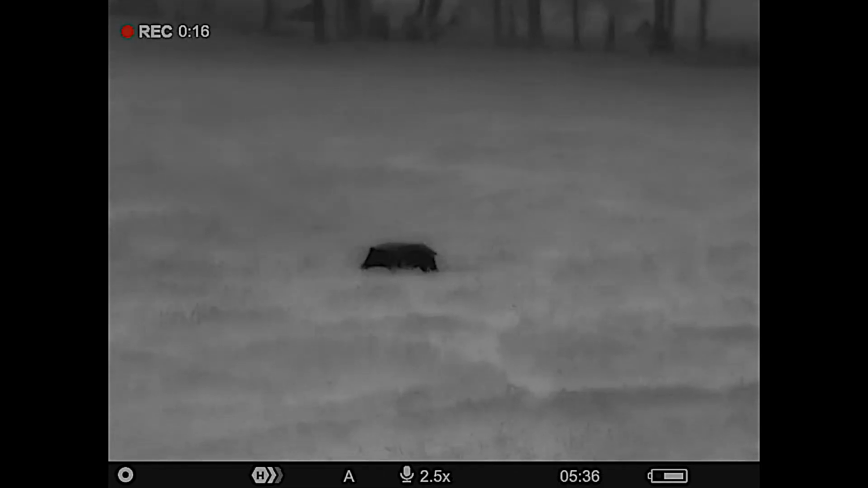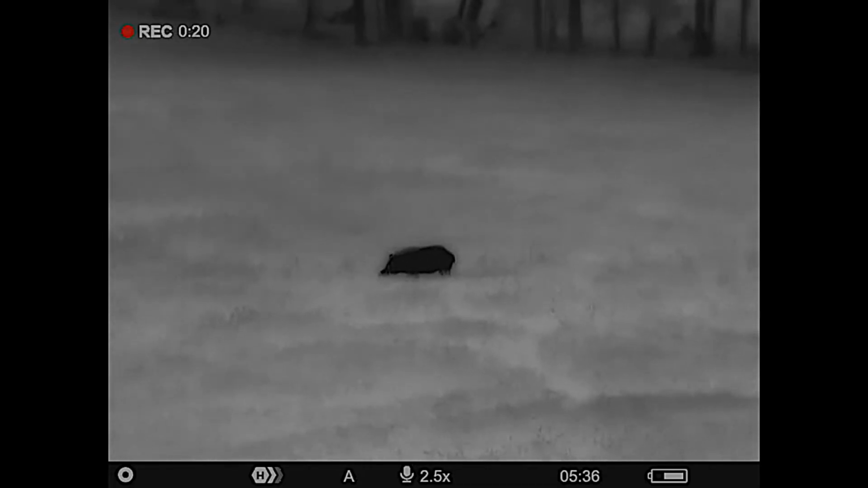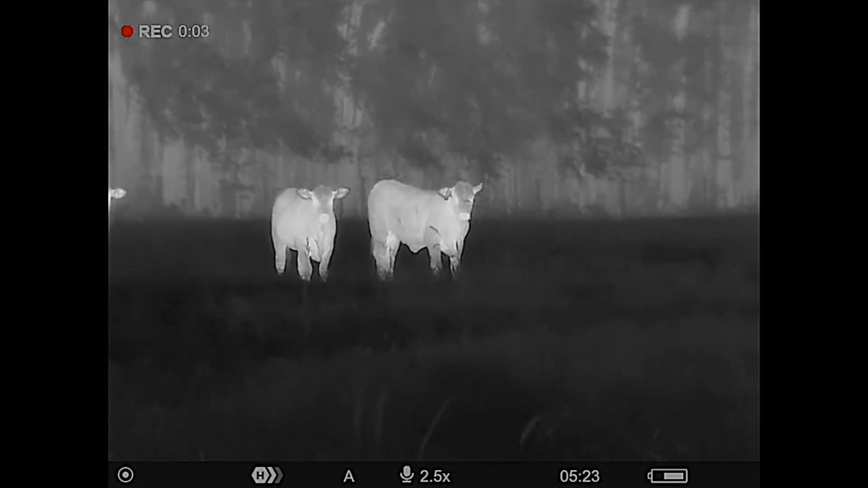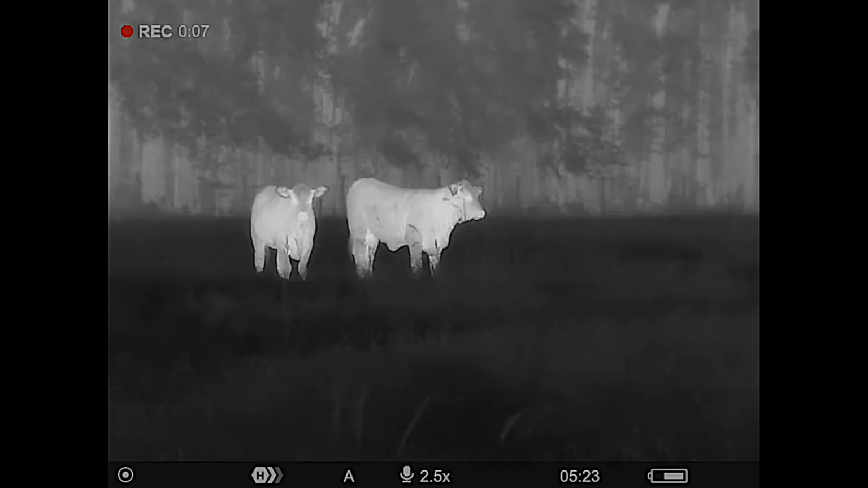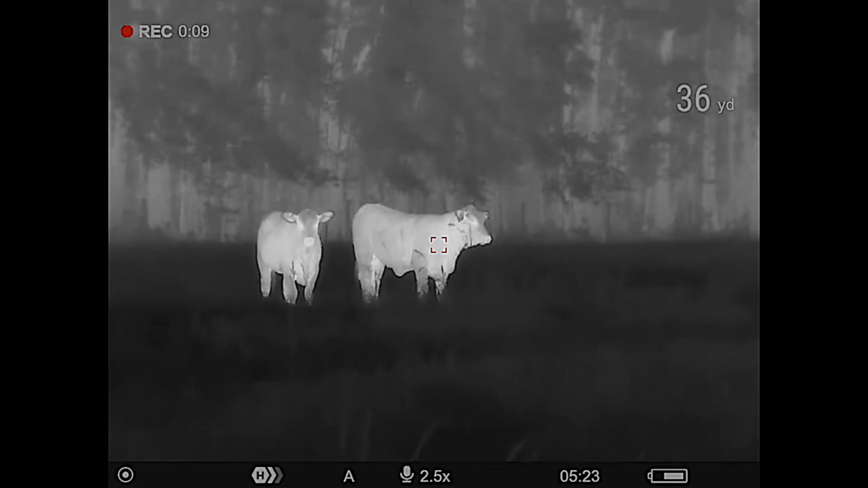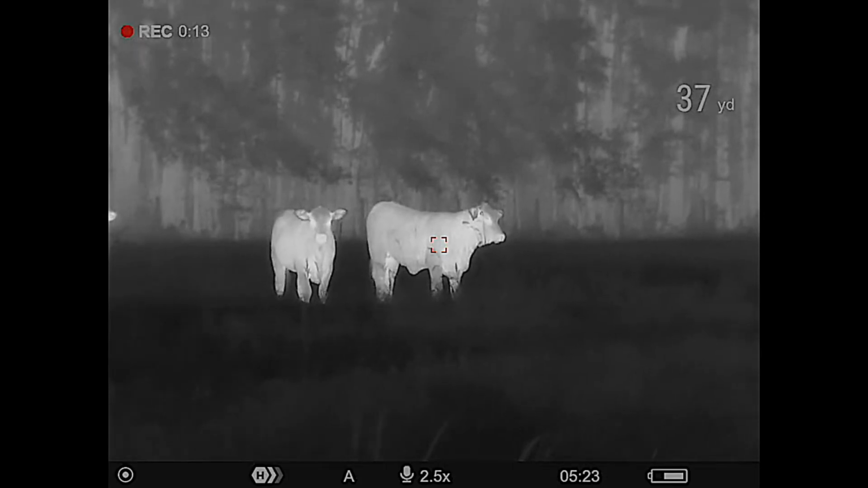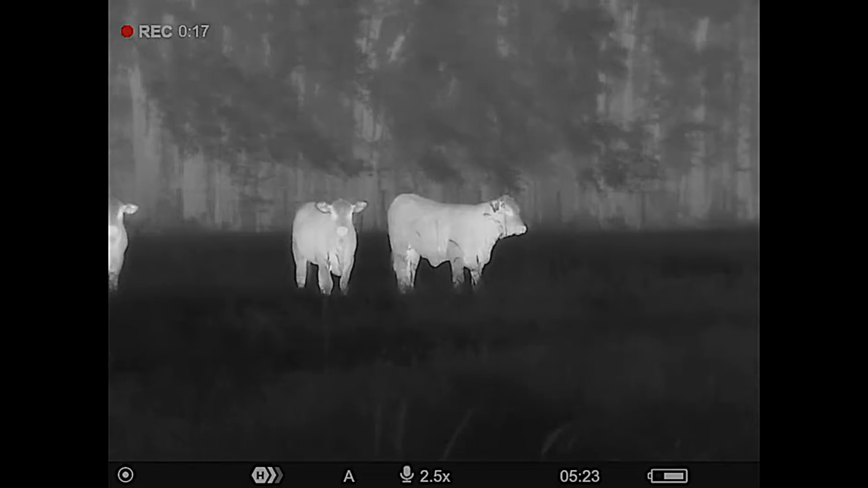This is a 640 by 480 thermal core resolution unit, 12 micron. It's got the minus 40 millikelvin thermal sensor on it. It starts at 2.5 power and goes to 20 power. So that's a lot of magnification spread there. And it is digital magnification. 50 hertz refresh rate. One of them has a laser rangefinder that is integrated, permanently attached, integrated in the scope and ranges on the screen. You'll see the actual laser rangefinder distance on the screen.